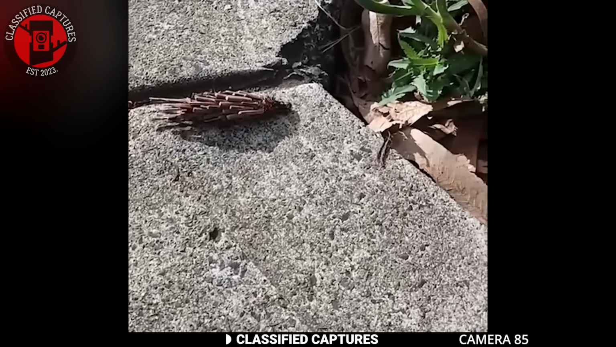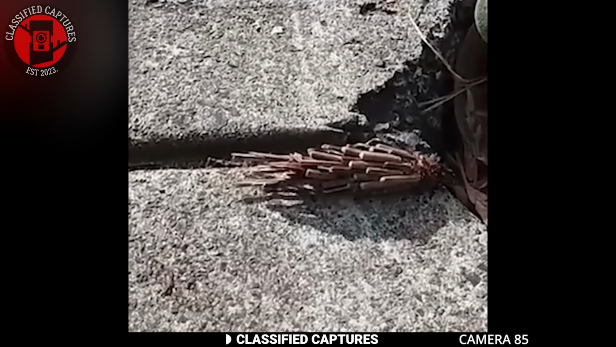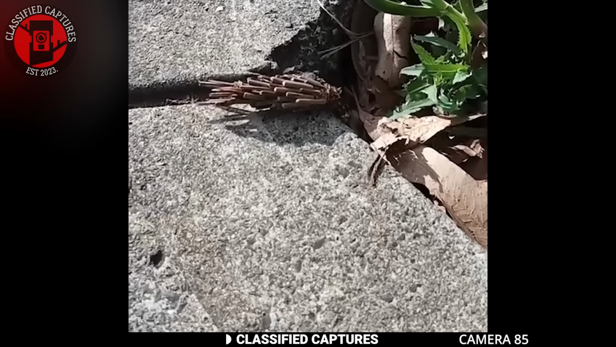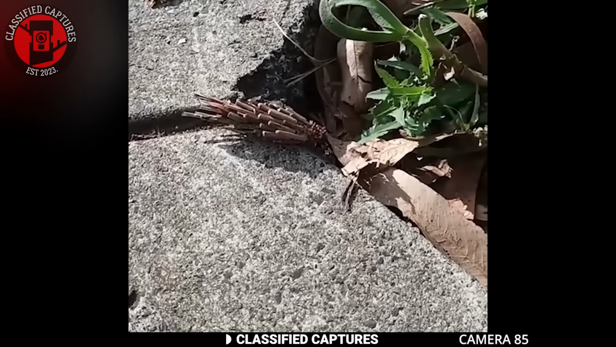While they might look a bit creepy or unusual at first glance, bagworms are a natural part of many ecosystems. They can, however, become pests if their population grows too large, as they can defoliate trees and shrubs. So next time you see what looks like a walking bundle of sticks, you'll know you're looking at a bagworm.